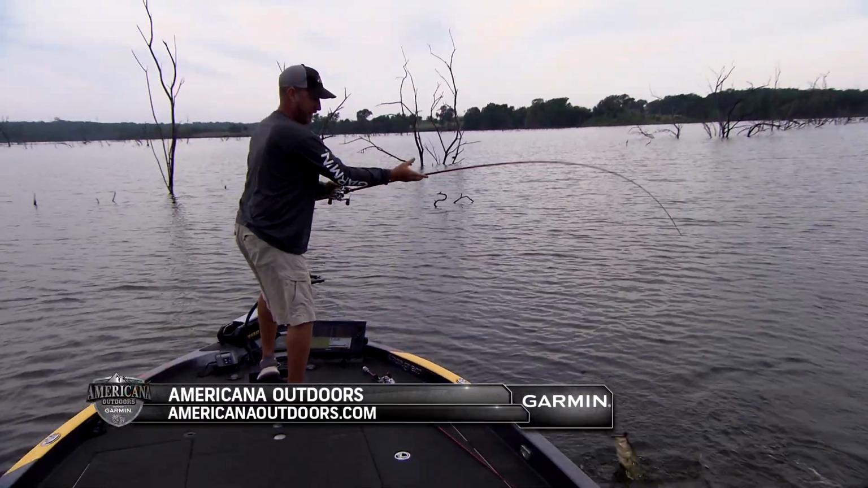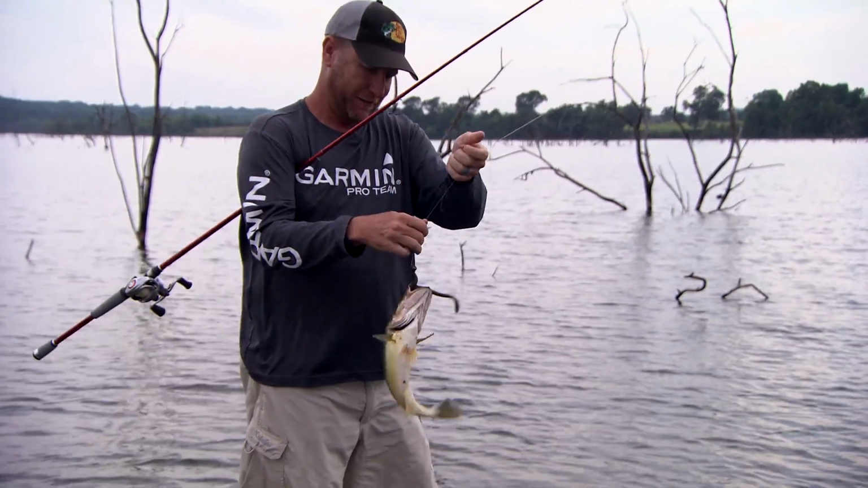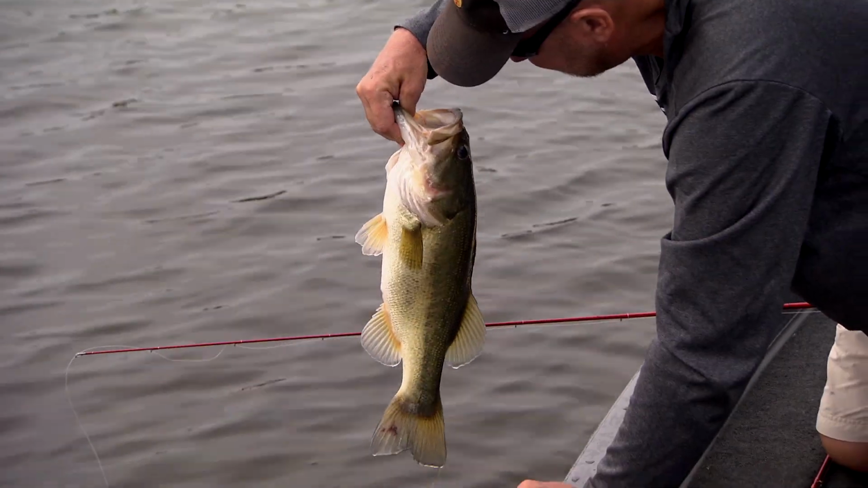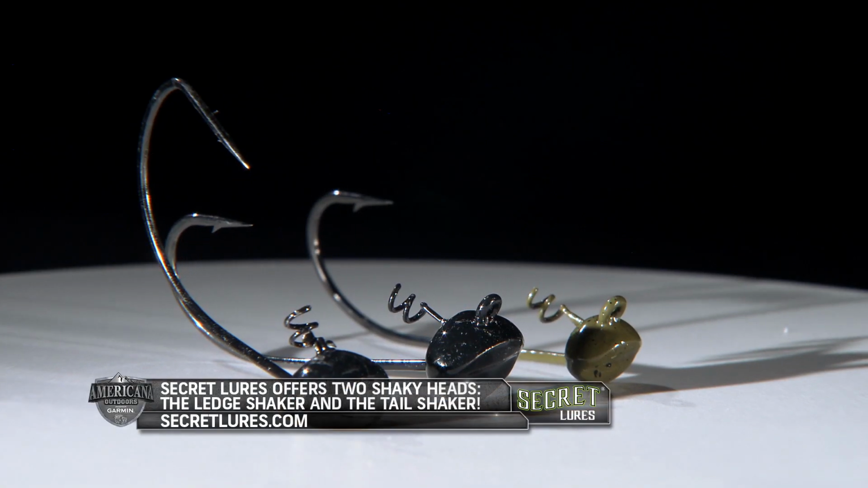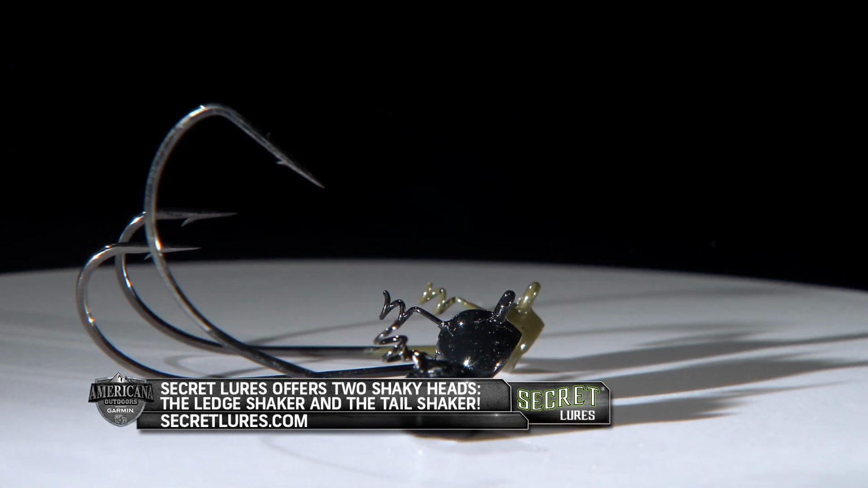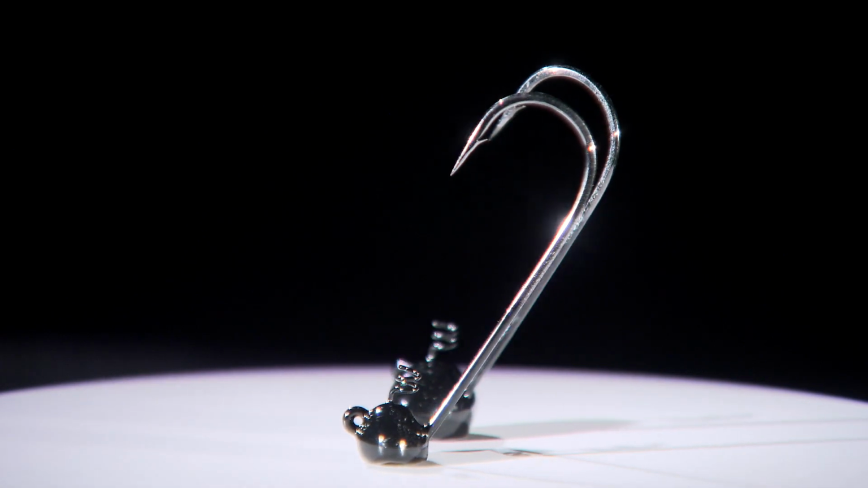Every avid angler has their favorite bait and tackle to throw, and now we're hanging out with Jeff Reynolds as he spills why the Secret Lures lead shaker is a tool he keeps rigged up in his boat 12 months out of the year. When throwing a shaky head, I've always thought of it as a finesse type deal until I saw this lead shaker.